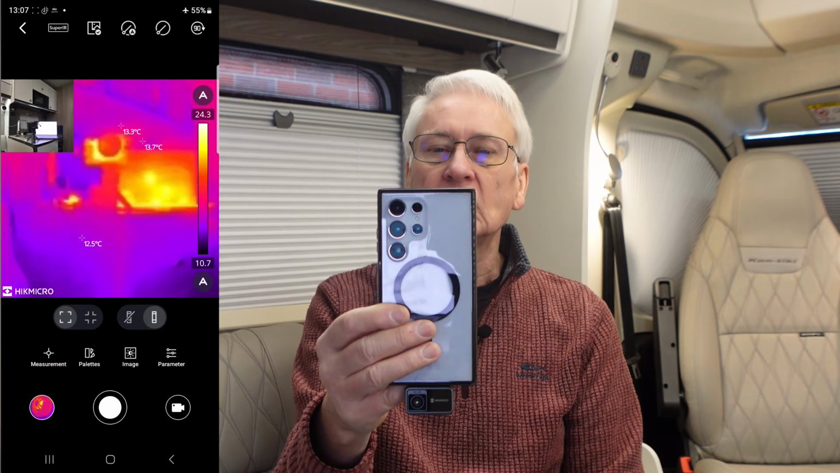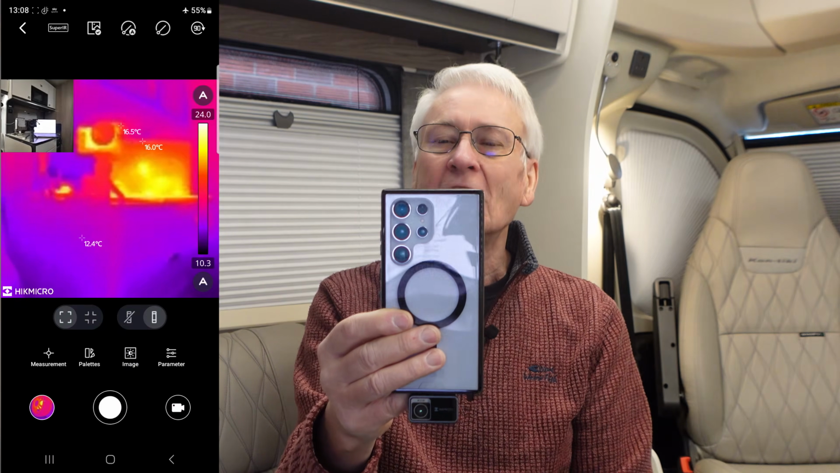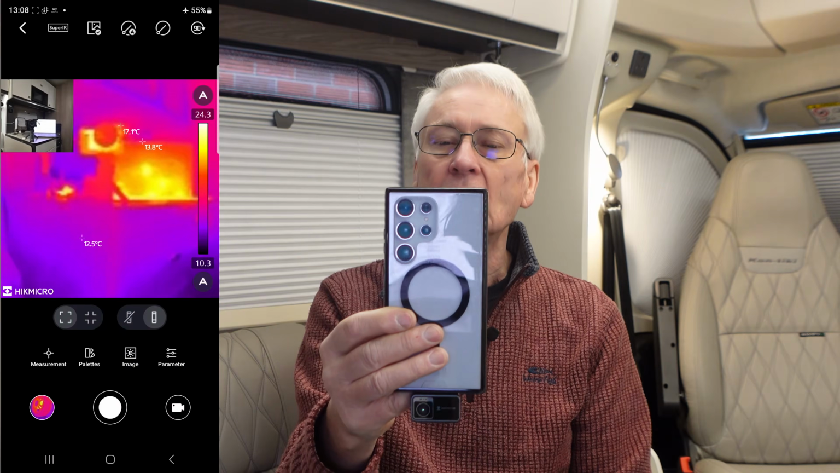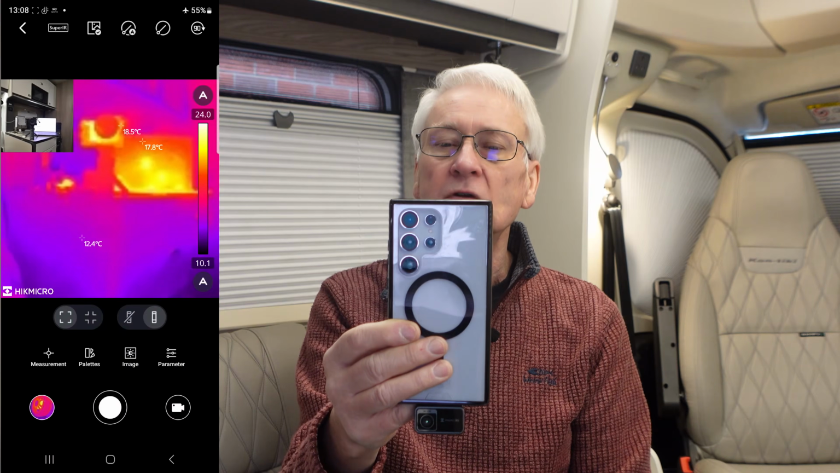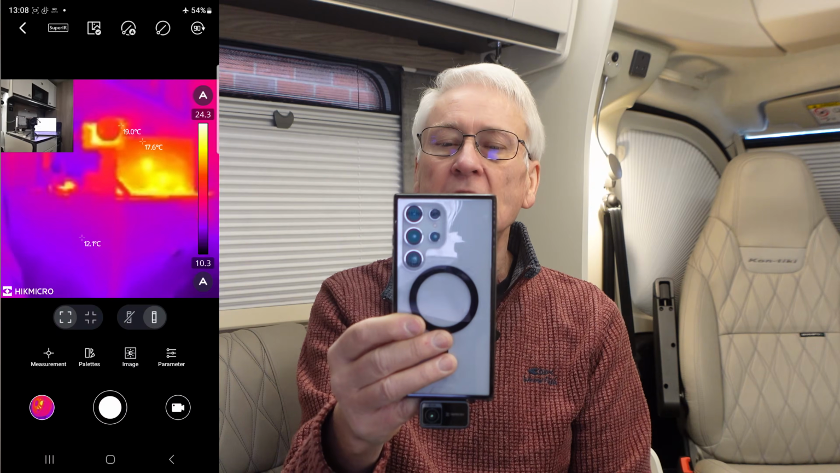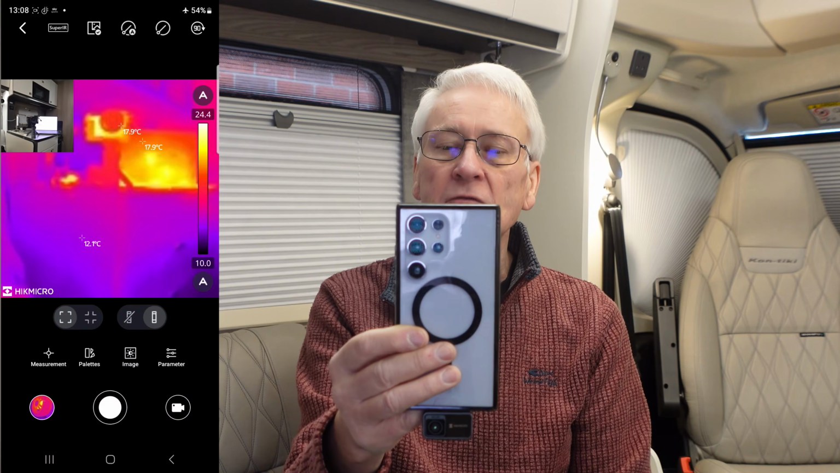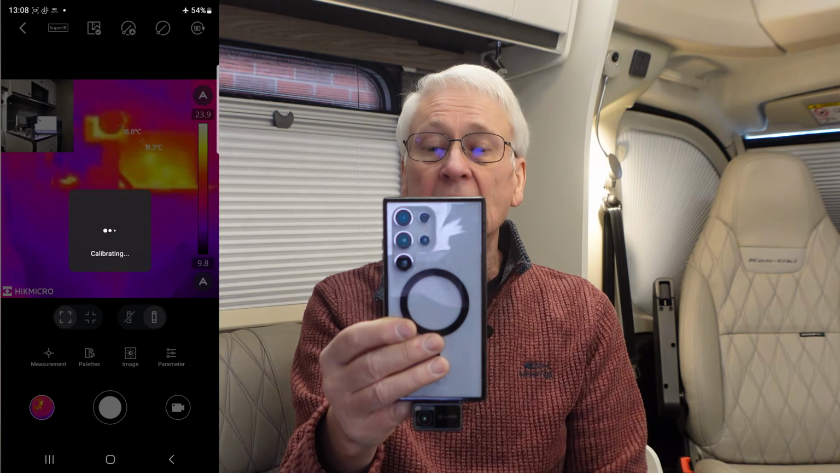But that basically is the guide there. That's the screen, and what you can actually see is the camera I'm filming this with and my laptop in the background. And on the right hand side you've got a scale, and it gives you an idea of what sort of temperatures you're looking at. As it's nearly white, that would be 24 degrees, where it's down in the purple colours, round down at the bottom, it's 10 degrees.